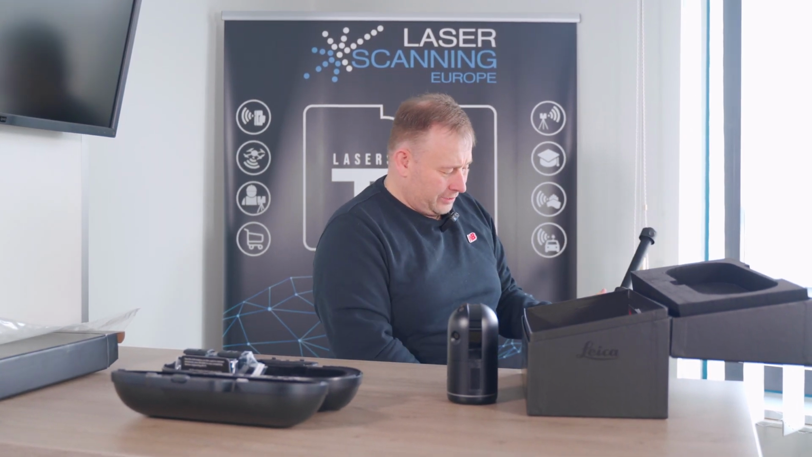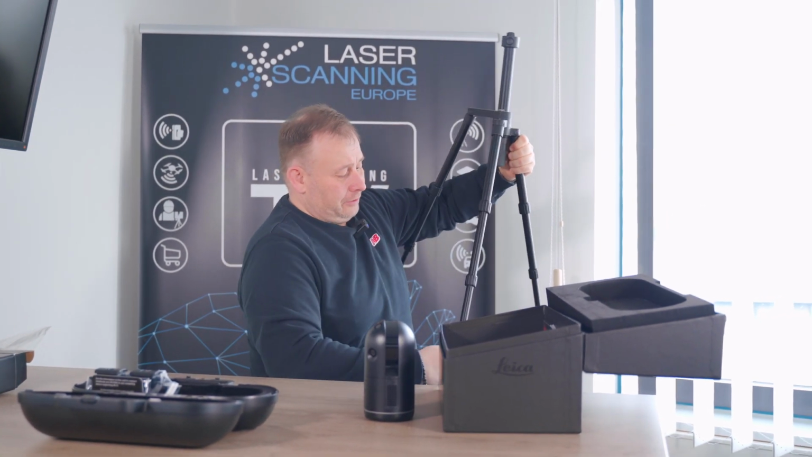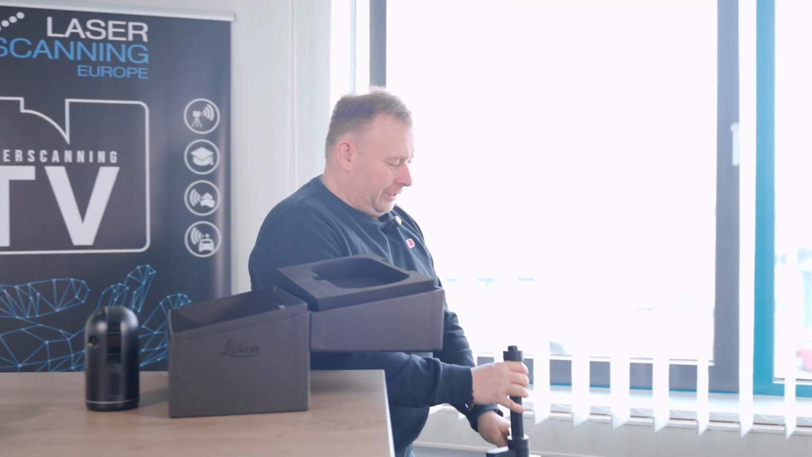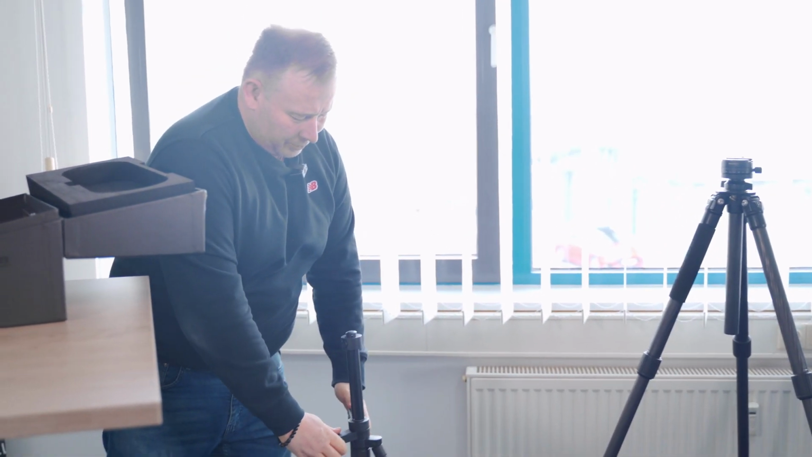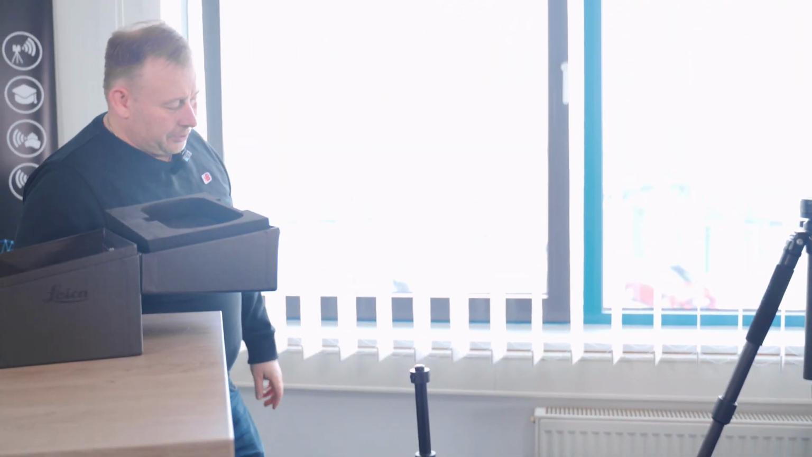One point is, this is the full size of the tripod, and if I show it here on the side, I haven't measured it, but I have a feeling it is maybe only 120 centimeters.